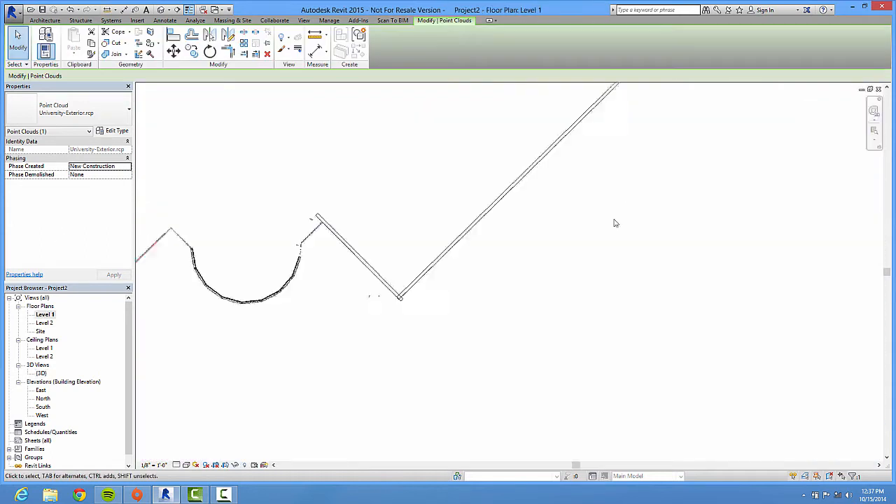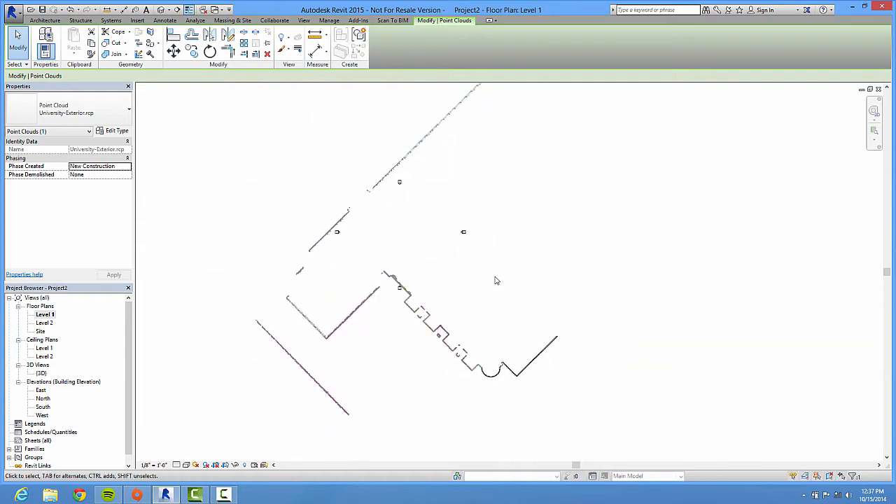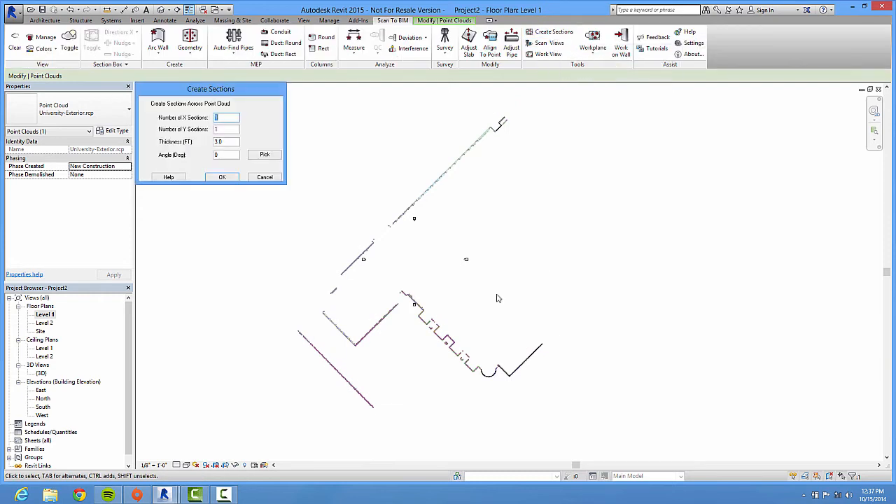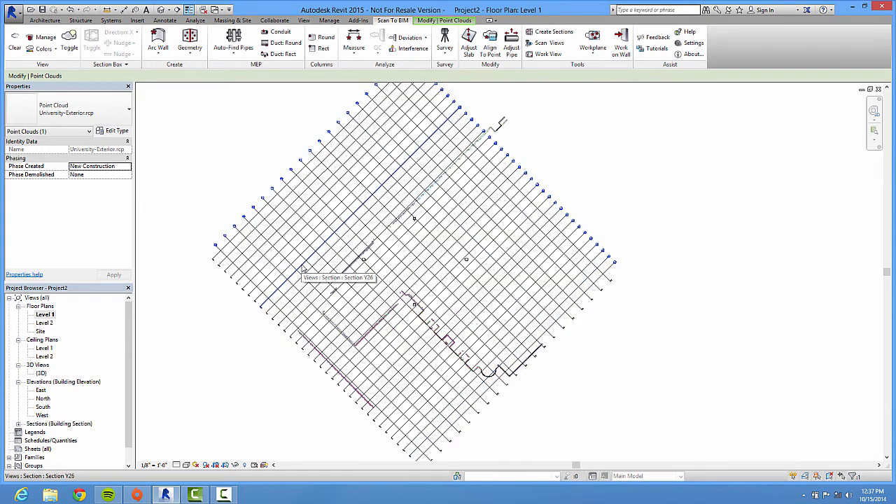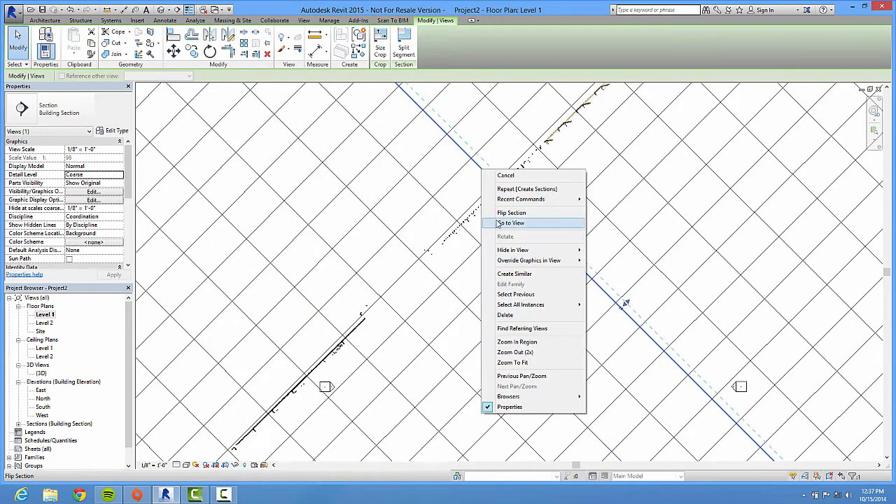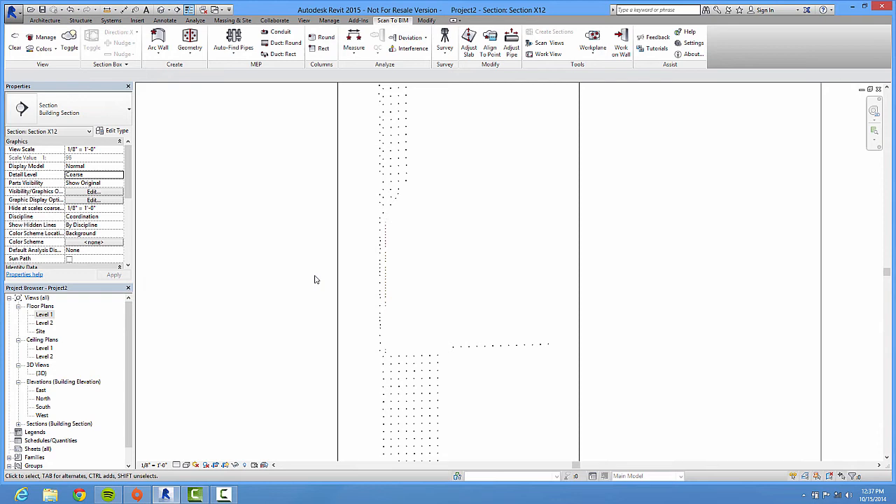To do that, and I almost like this tool outside of, not just for Scan to BIM, I can create some sections. I can say I'd like to have 20 sections in the X, 35 sections in the Y. Each section will take up 3 feet, and we'll rotate them at 45 degrees, and click OK. Now I can go in anywhere I want and look at the section through my building to see what's going on.